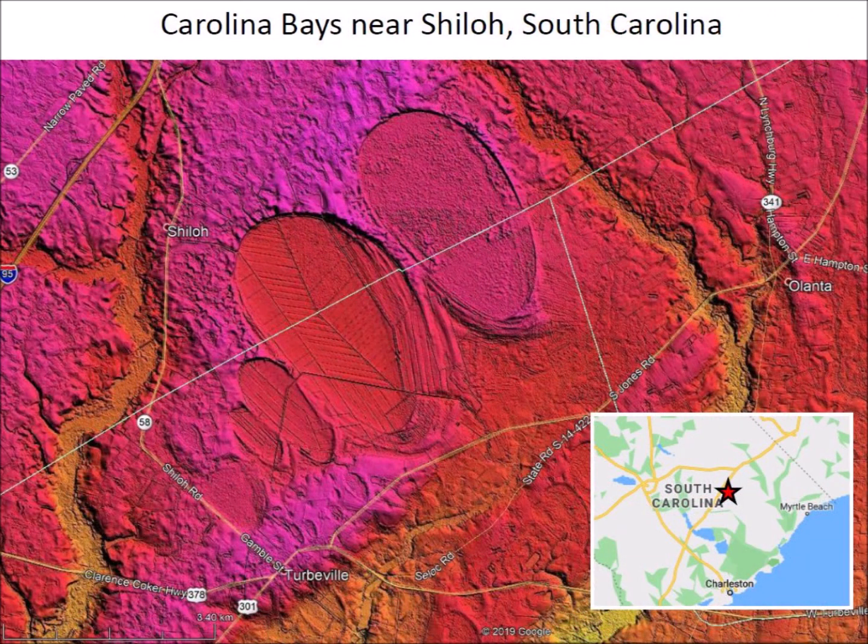The Carolina bays first gained attention in South Carolina. This is why they are called Carolina bays. The small bays have been highly degraded by erosion, but large bays are well preserved.